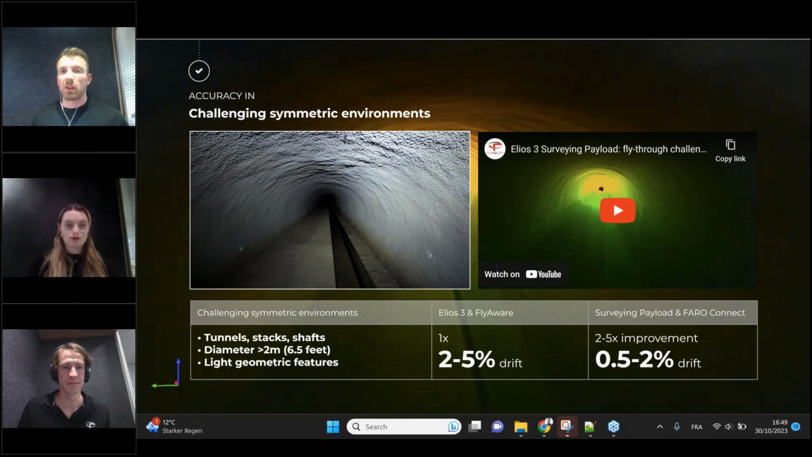In this case, when we looked at the standard configuration with Flyware, we are within 2 to 5% of drift, so quite a lot of drift, especially over a given distance. However, with the survey payloads, we can get that drift factor down to between 0.5 to 2%, but that really depends on the type of environment you're flying.